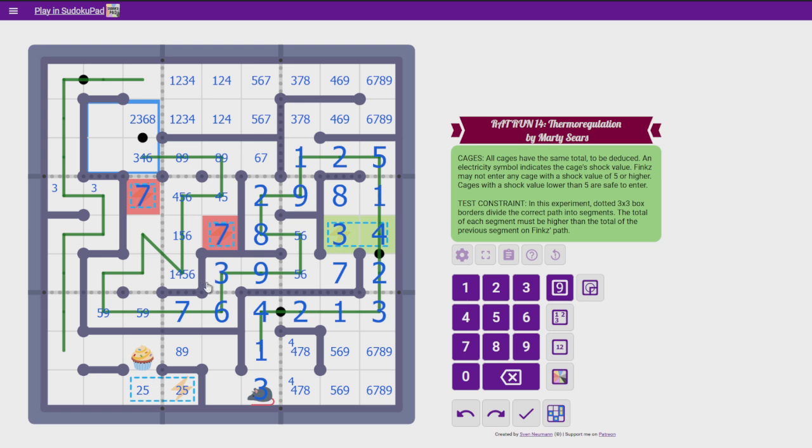I don't know where to go. I feel like I'm stuck. I feel like I've looked everywhere. Have I not? Somehow? There's a 5 in there, for sure. There's a 3 in there. If this is a 5, then that's a 5. These are 1, 4, 6.